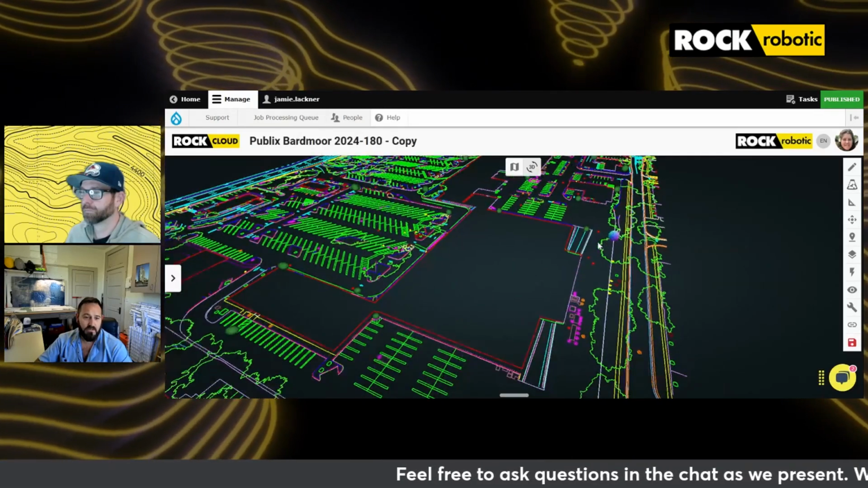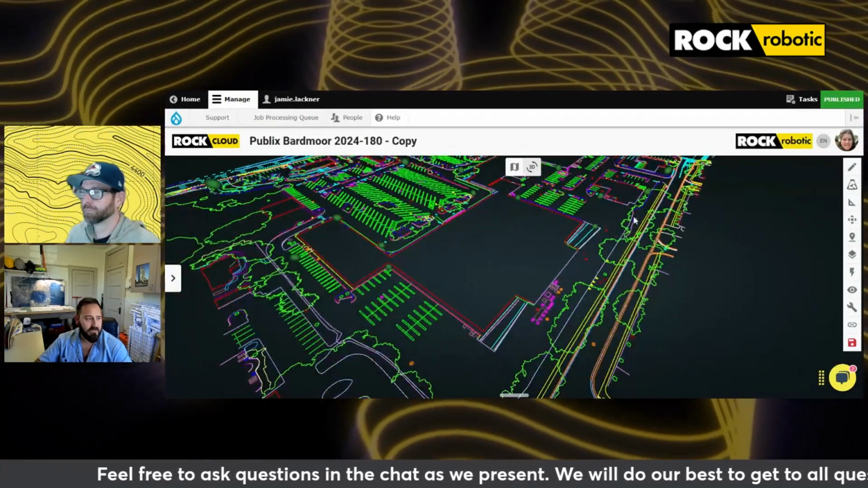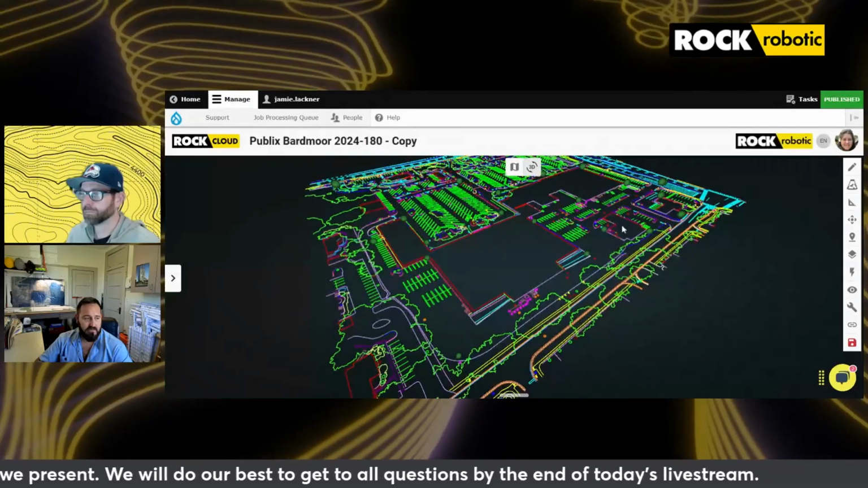So extreme level of detail goes into our final product. The vertical data that we provide is a TIN surface model.